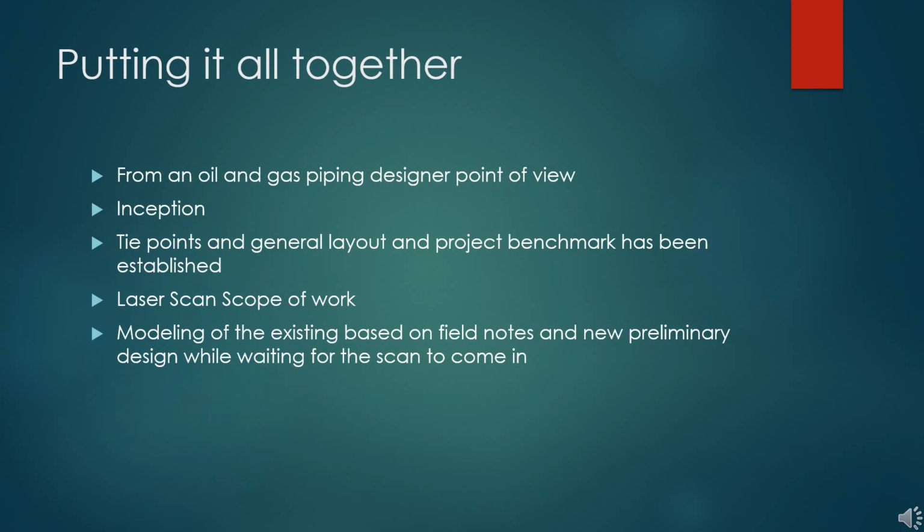Now you want to start modeling the existing based on your field notes, and then design the new preliminary based on what you have while waiting for the scan to come in. Modeling the existing is critical for pipe stress calculations and fitment of the new design. So basically what we're trying to do is establish the boundary of the project.